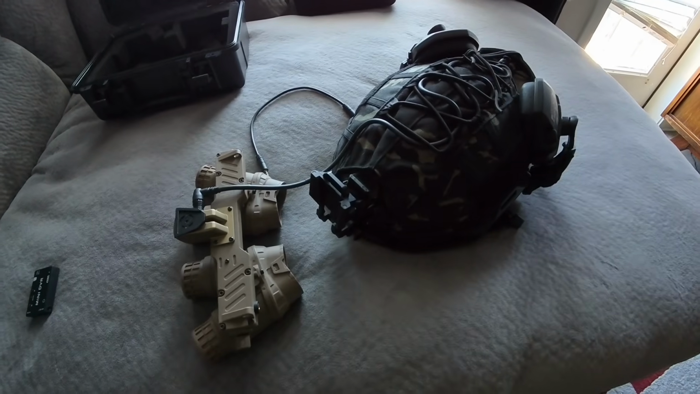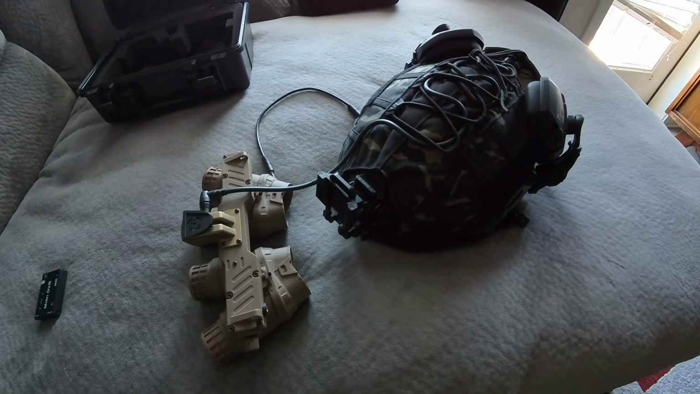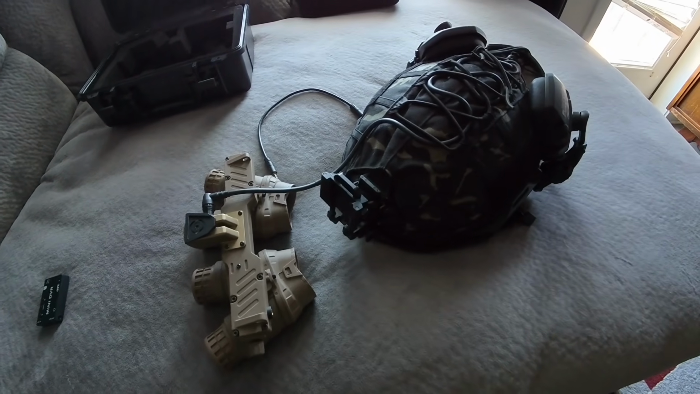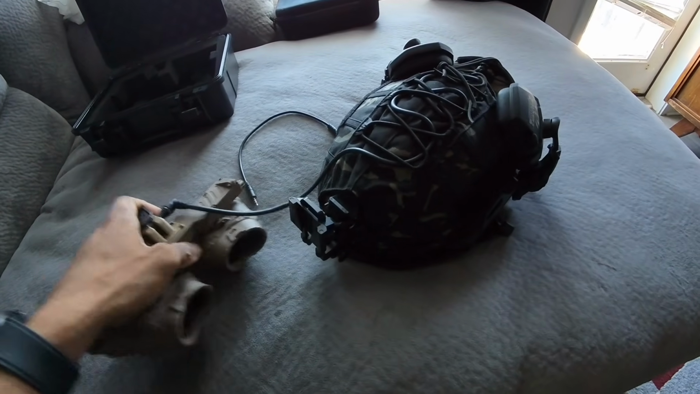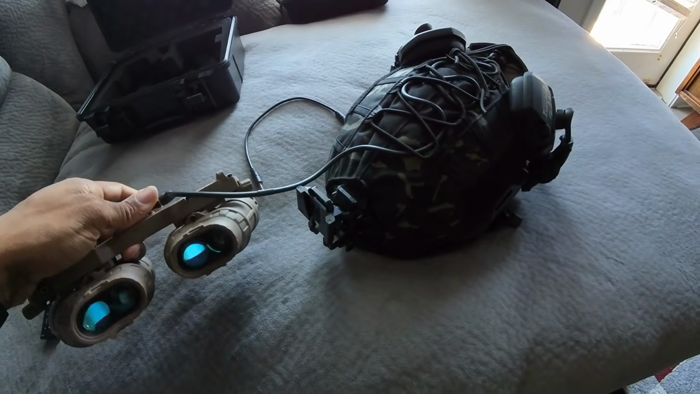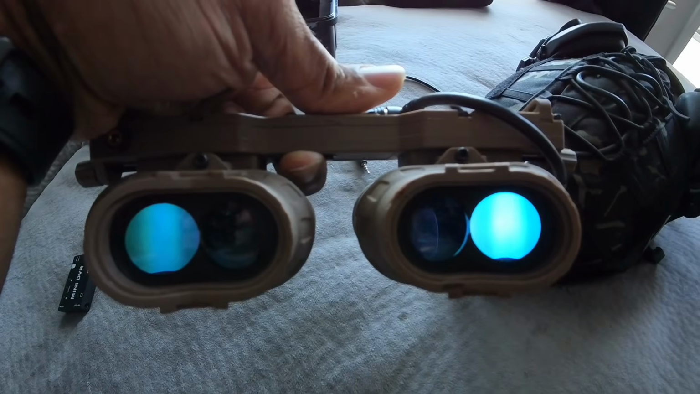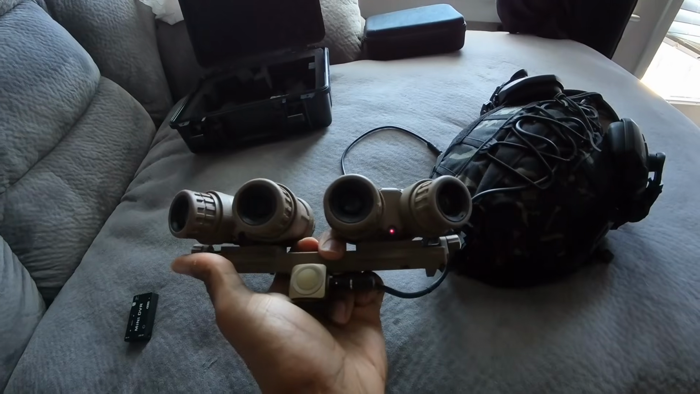Also, right when I thought I was done, I ended up having another problem I'm trying to work out with Vie Tactical. But due to this being made overseas, trying to warranty it has been difficult. For whatever reason, all of a sudden the left side, turn it on, the left side is dimmer than the right side, and one of the IR lights stopped working.